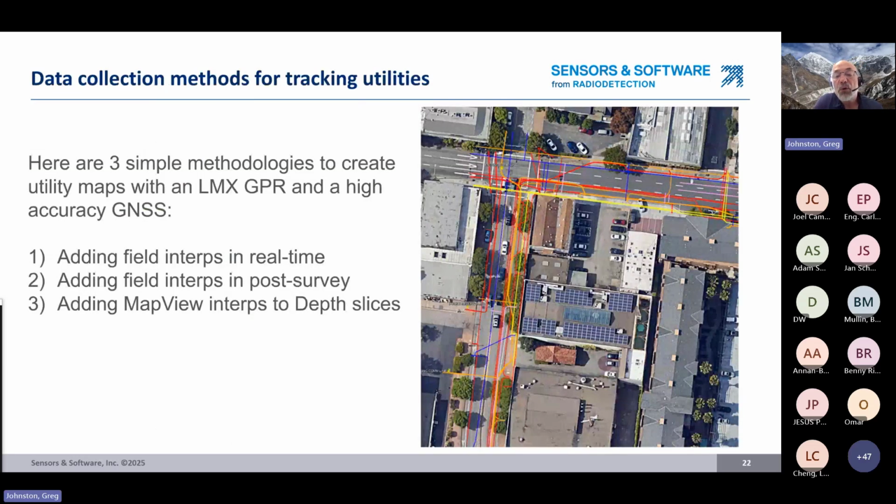So let's look at how we create the CAMZ and the CSV files with the coordinates of utilities in more detail. So there's three simple methodologies to create utility maps with an LMX GPR. And so I'm going to be talking about the LMX specifically because it has the SplitView screen available on it, and I'm going to be using SplitView a lot.